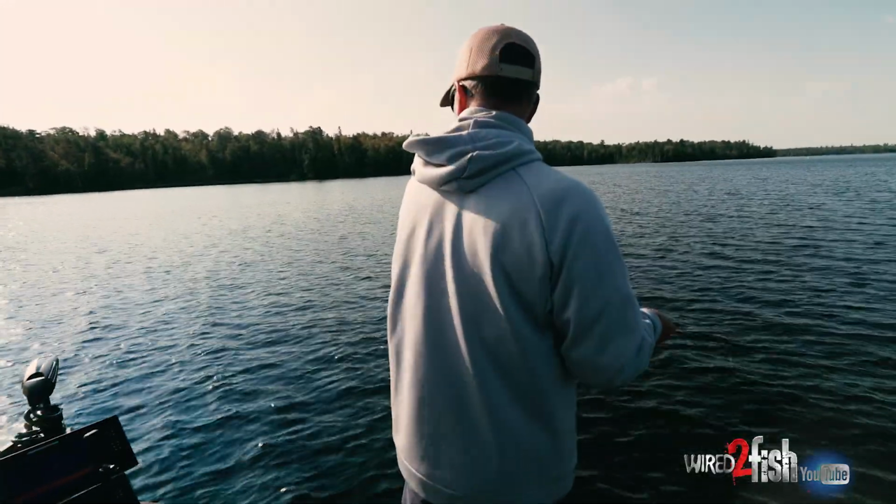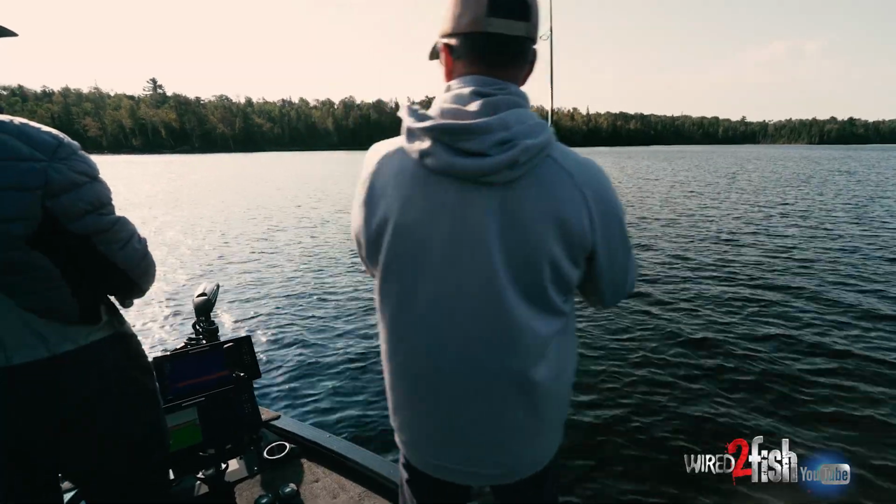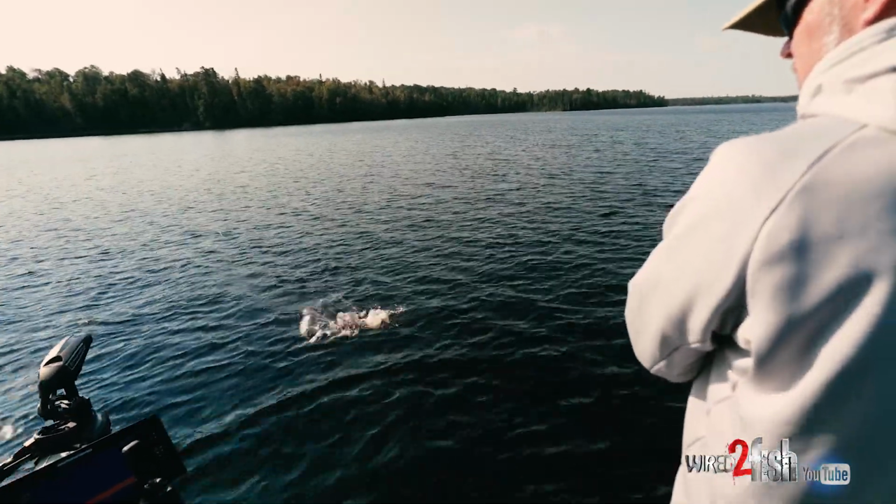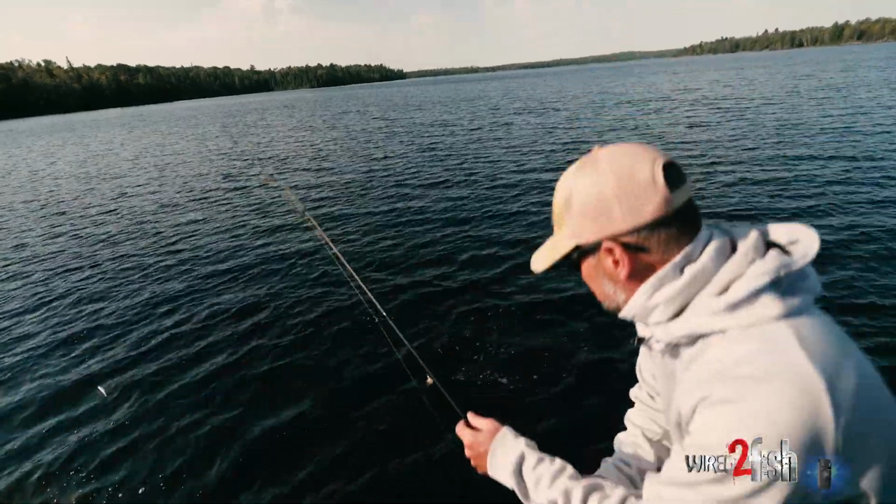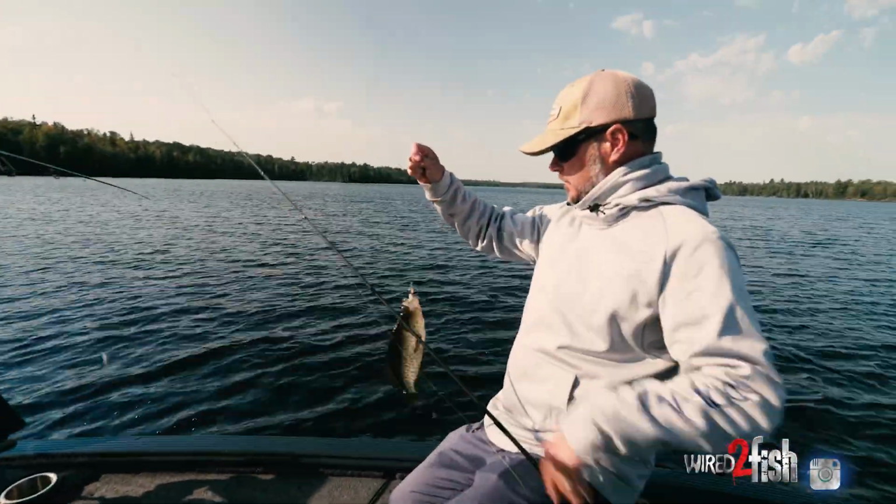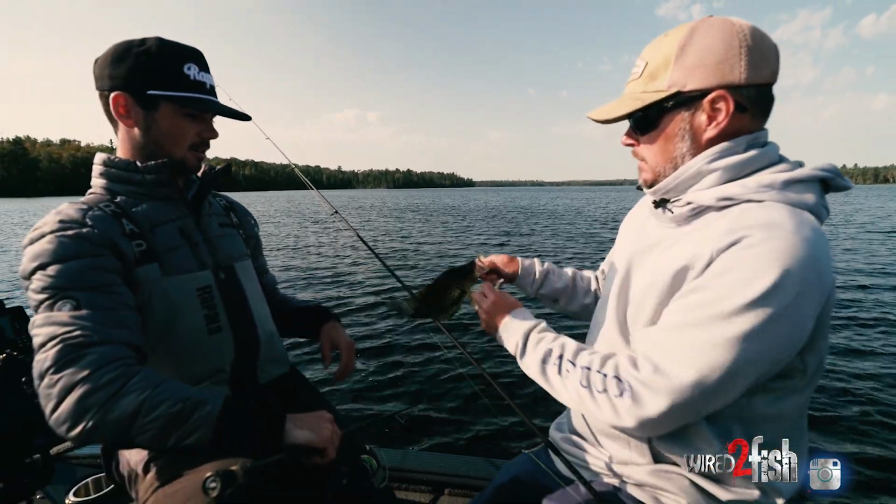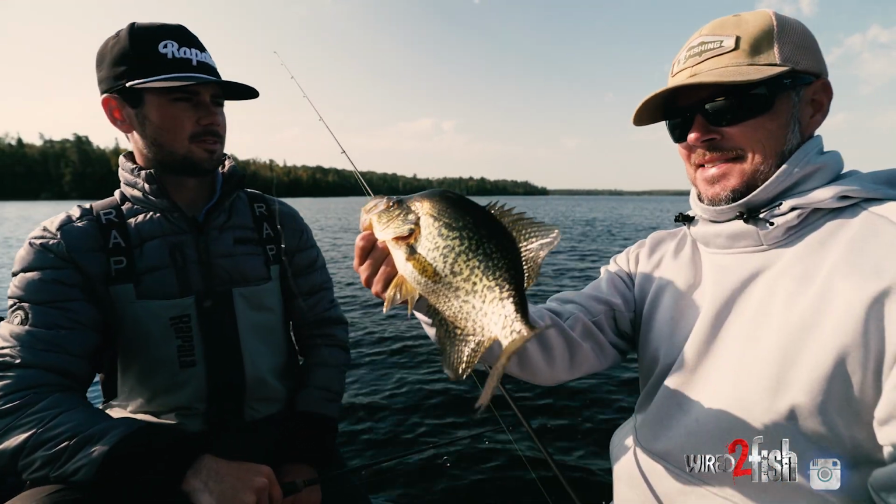There we go. That was sweet. He just came flying off of that tree. That's a nice one. That's a really nice one. Heck yeah. It's fun catching them out of the shallow water too. They're just real spunky. They release well. Yeah. It's a nice fish. Heck yeah. Show that one off to the camera. That is awesome. Very cool. Just a fun way to catch them.